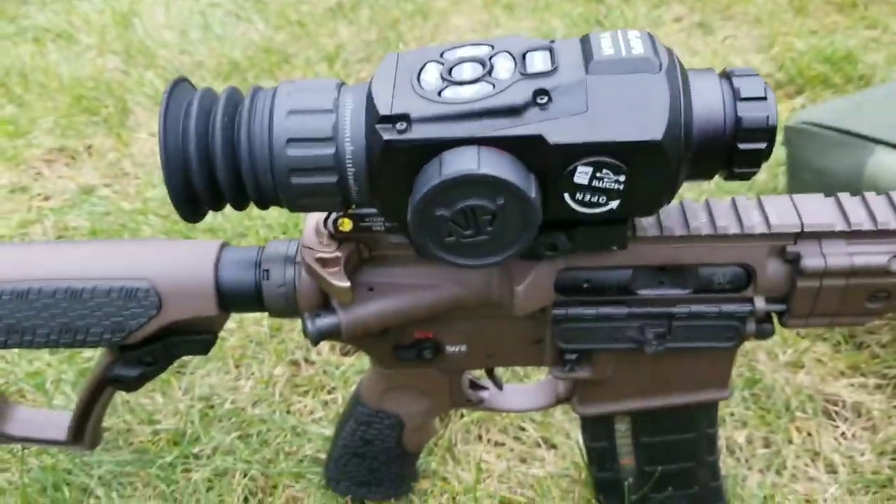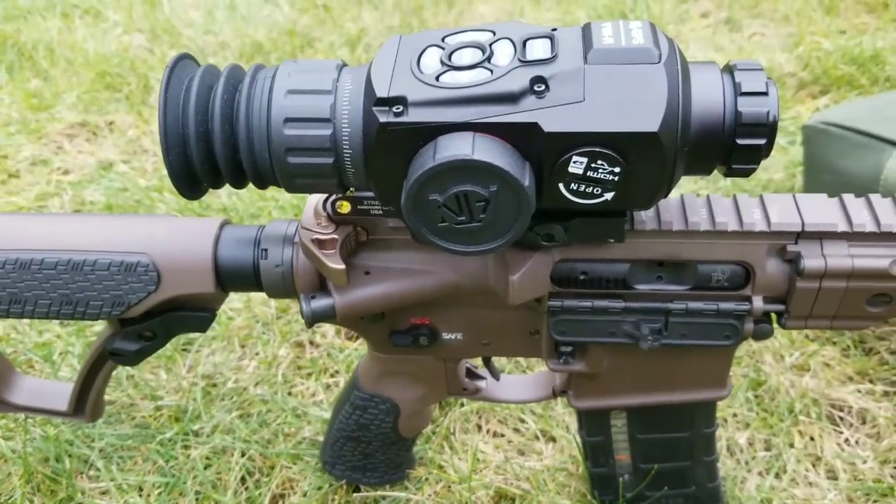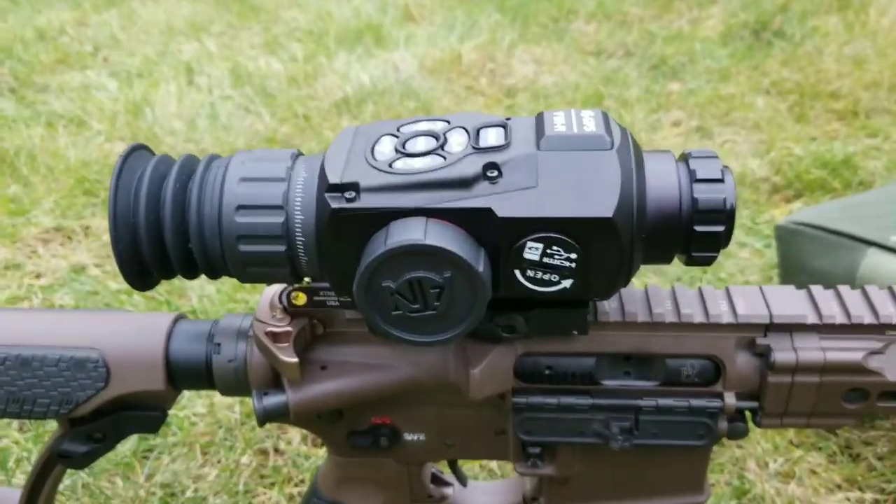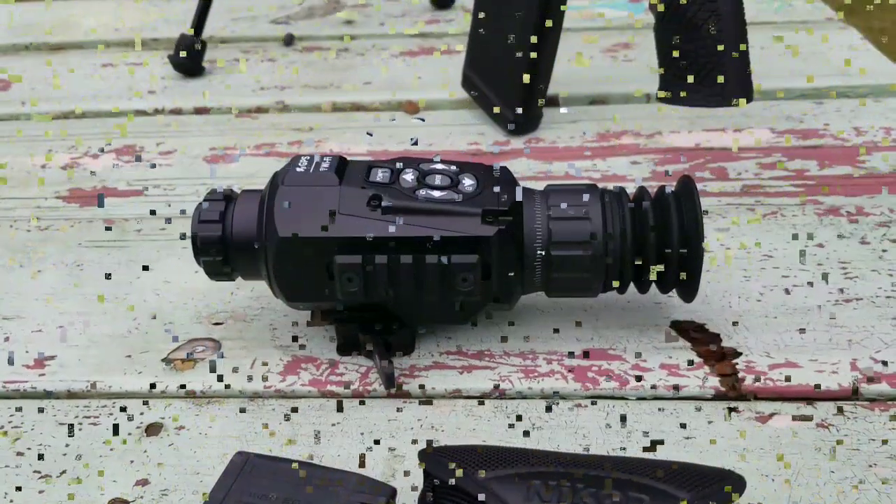There it is, ATN ThOr HD sight. This is the 2 to 8 power version. Like I said, any questions, go ahead and leave them in the comments and I'll get back to you.